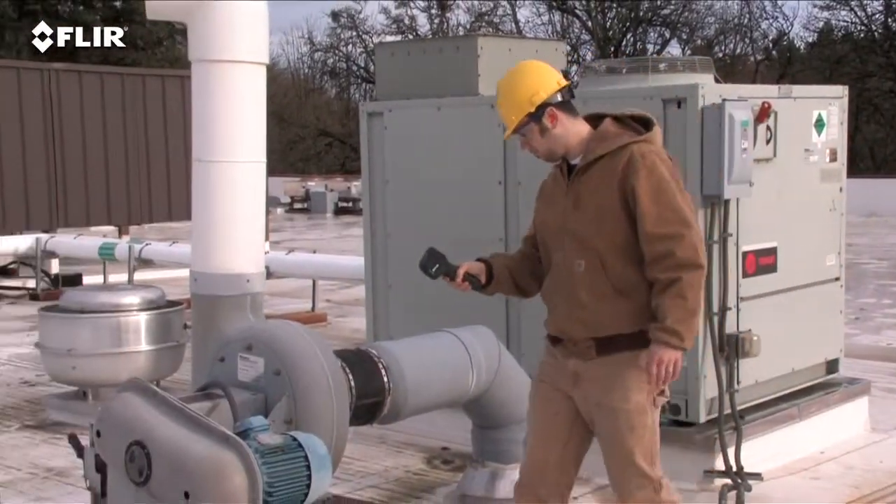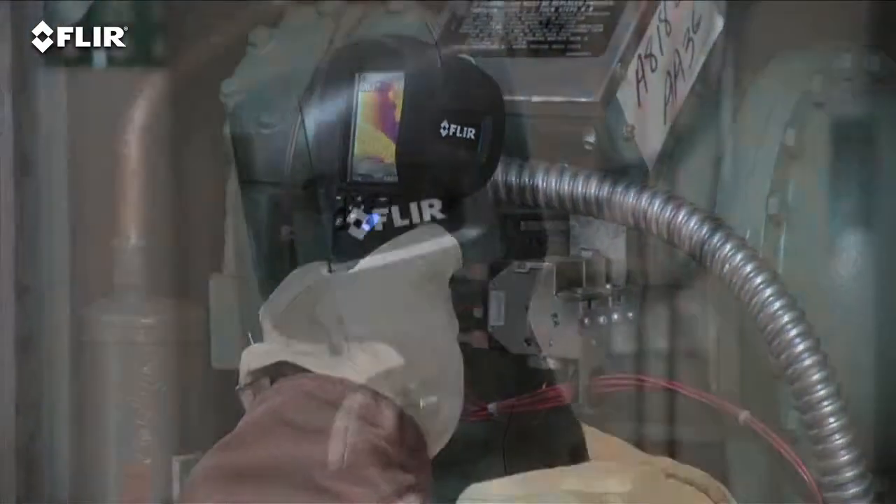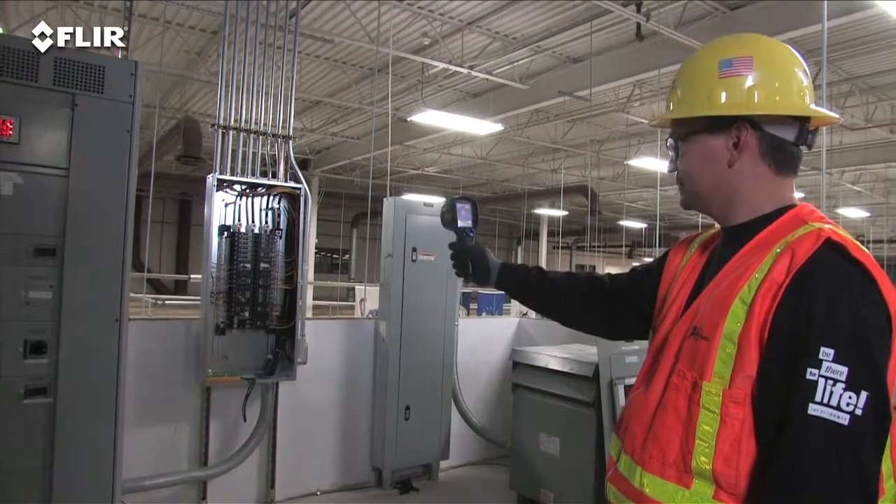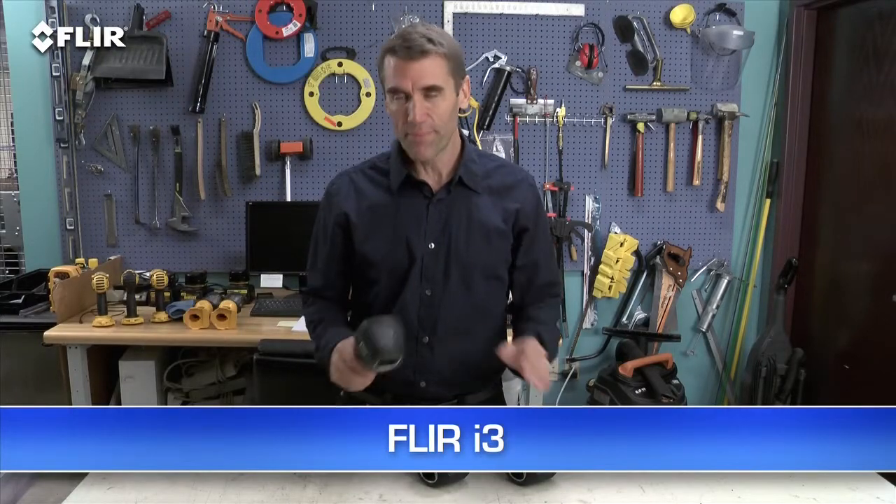Maybe you're in plant or facility maintenance looking for a simple camera for occasional troubleshooting, an HVAC contractor inspecting ductwork and compressors, or an electrician or utility troubleman who'd like one handy all the time for quick scans and safety checks. FLIR I-Series is going to be a good fit in all those cases. Definitely the right tool for instant non-contact temperature measurements and the way to see hidden problems before they get away from you. Now let's start with the i3.